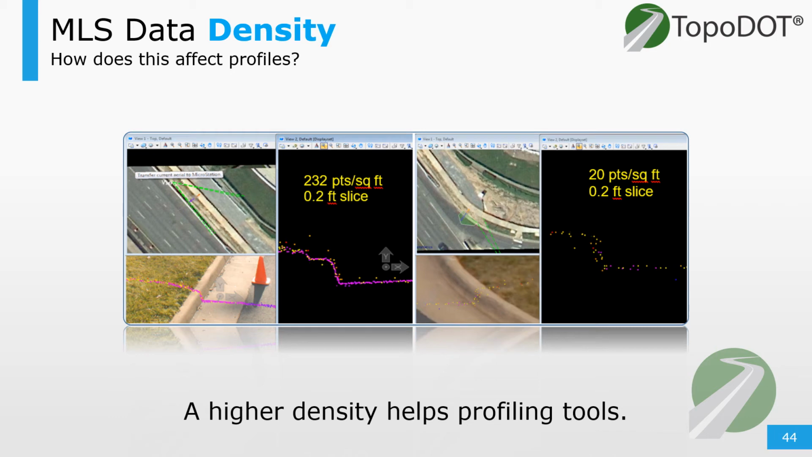And so density in this case, the more defined a break line is, the easier the extraction becomes. More definition equals more automation that you can apply, so it does boost the extraction speeds when you increase densities.